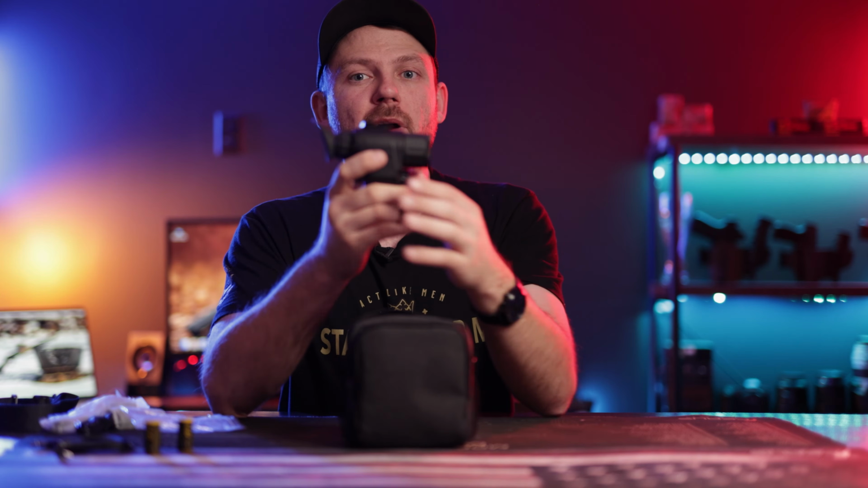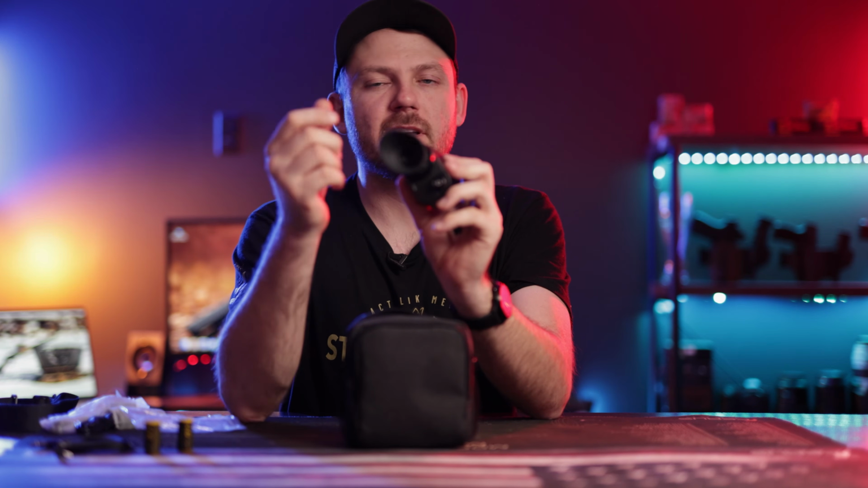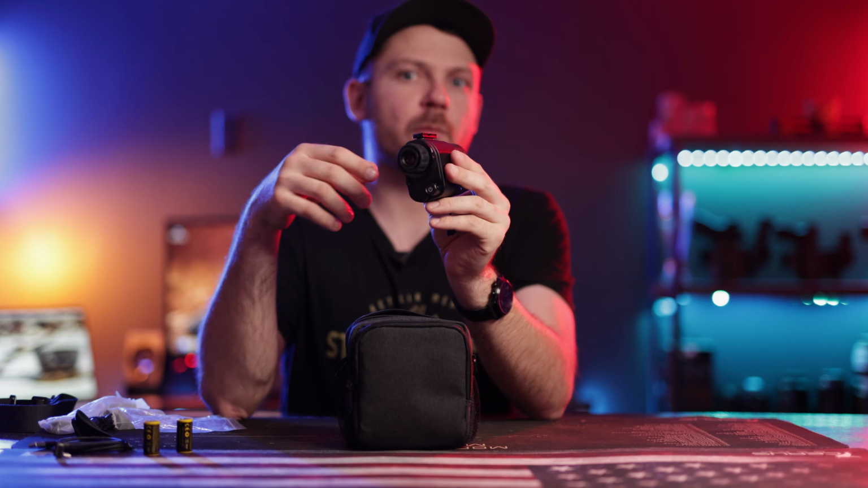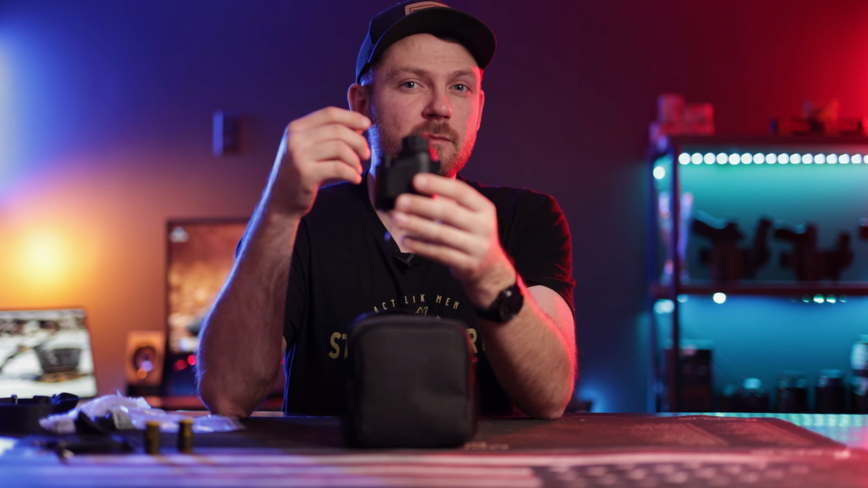The last thing that I'm going to label as a con with this particular unit is the fact that the objective on this side of the unit is very small. So I'm just going to pop off the little plastic eyepiece here. It is a very, very tiny unit. So when we're looking at it and we're reading menus and making changes or adjustments, it is very small.